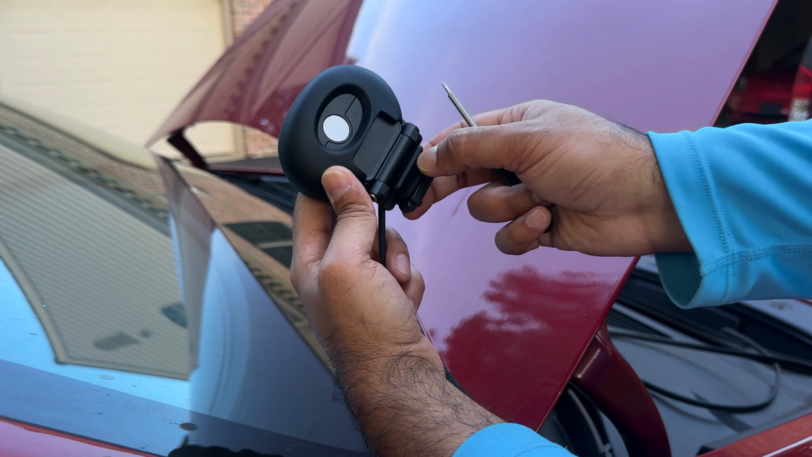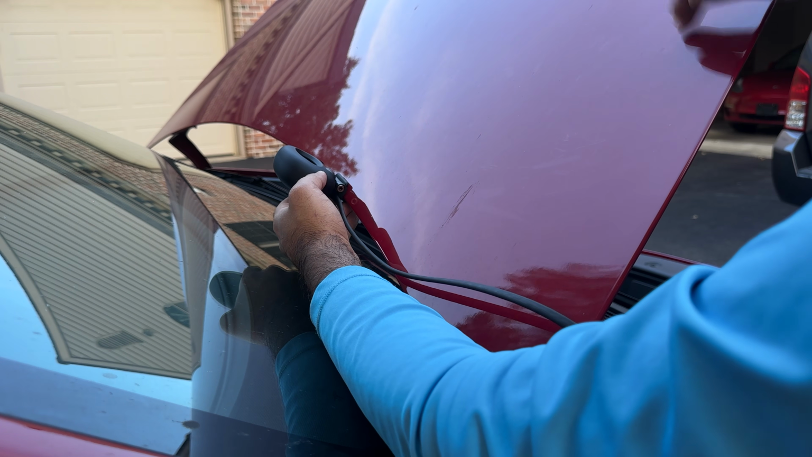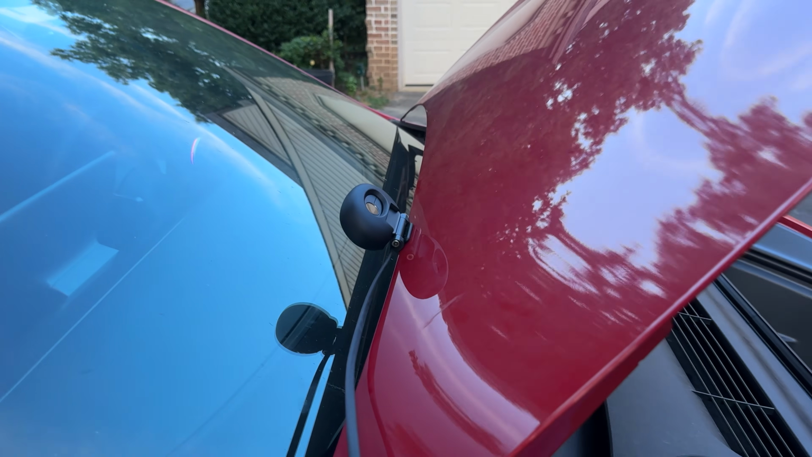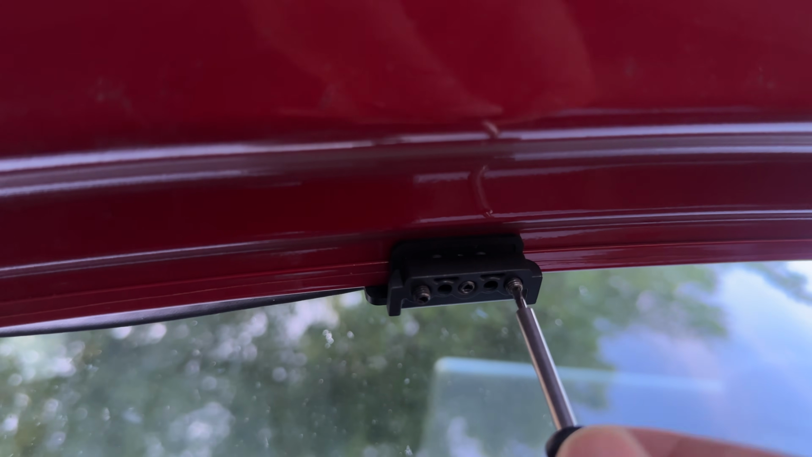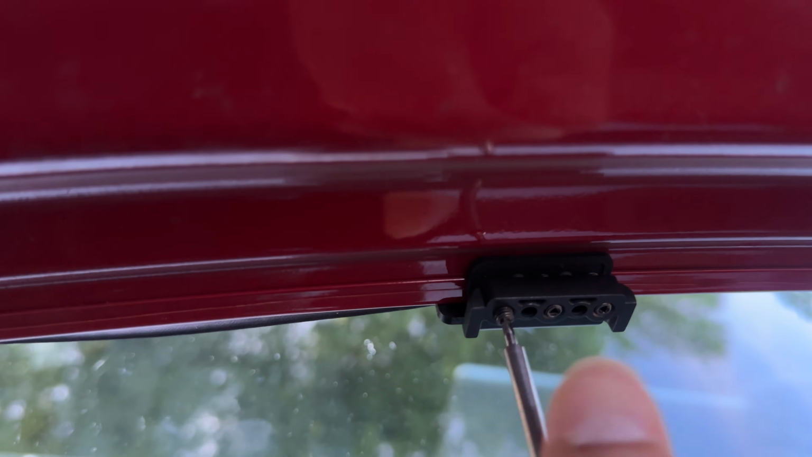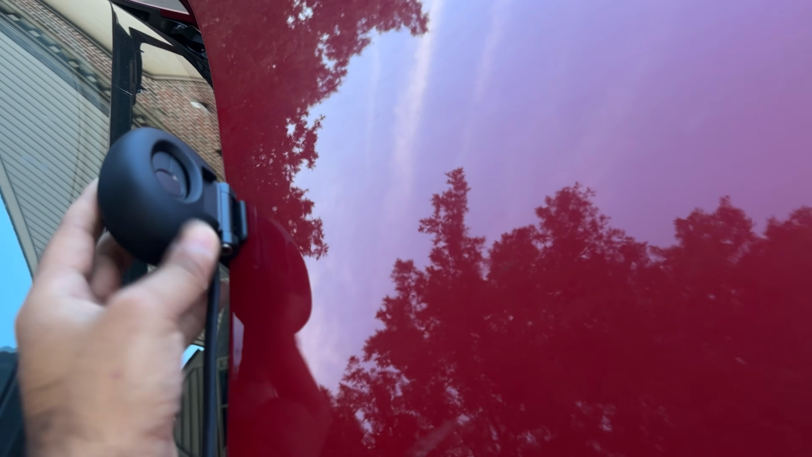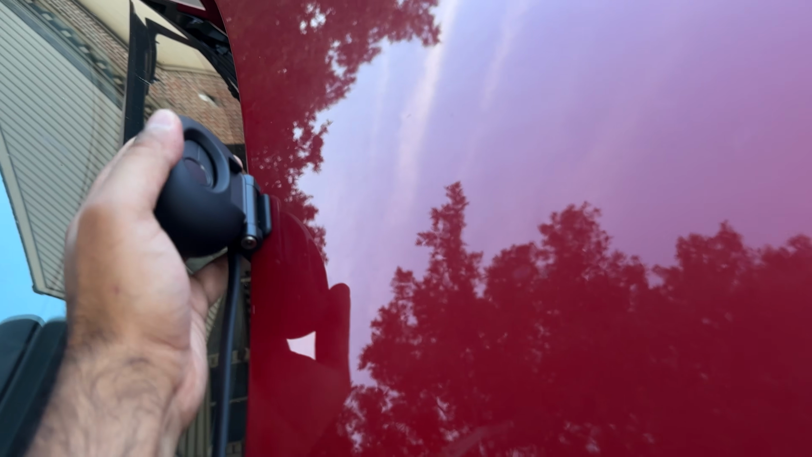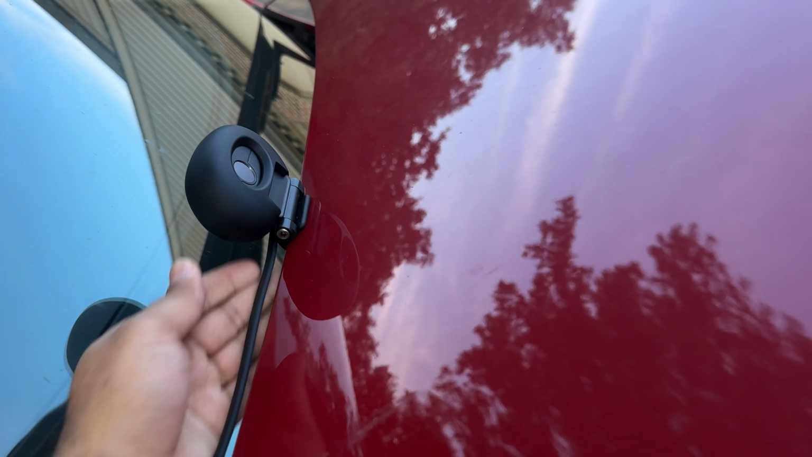Since we have already loosened this plate here and made room, it is so much easier to just slide this in while the bumper is up. Then we're going to go with our screwdriver from the bottom and secure this into its place. So now that it has been secured, we go from the bottom and simply tighten all of this. That is surprisingly strong. We need to tighten this so that it does not move, but this is not coming out. This is really, really strong in place. So I'm not worried it's just going to fly out on the highway, but that was surprisingly good.